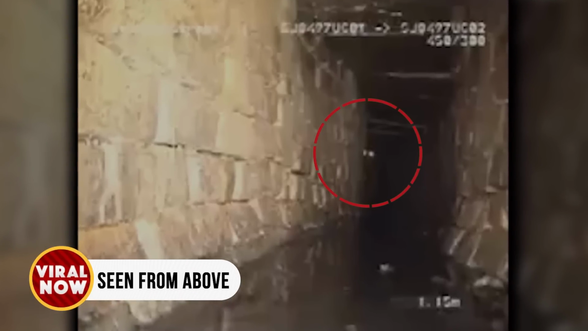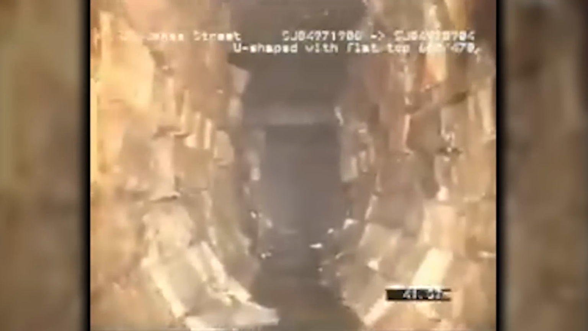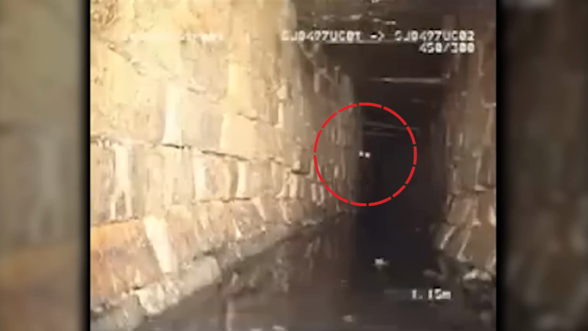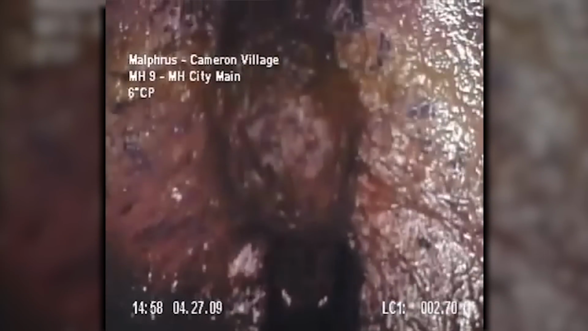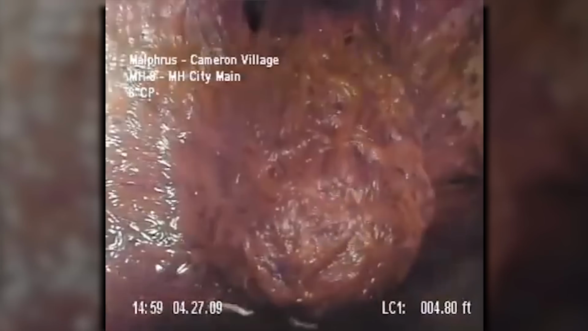Sewer creature. A survey snake cam was launched in the Victorian sewers to check for any blockage, but what they found was downright disturbing. An unknown creature peeked from around the corner. With yellow, non-human glowing eyes, it spotted the cam and quickly vanished. I don't know much about it, but whatever it is, it was downright creepy. That's not it, as we have another clip that showcases an unknown life form in a North Carolina sewer. Look how it's throbbing and pulsating continuously, indicating how alive it is. Downright creepy.